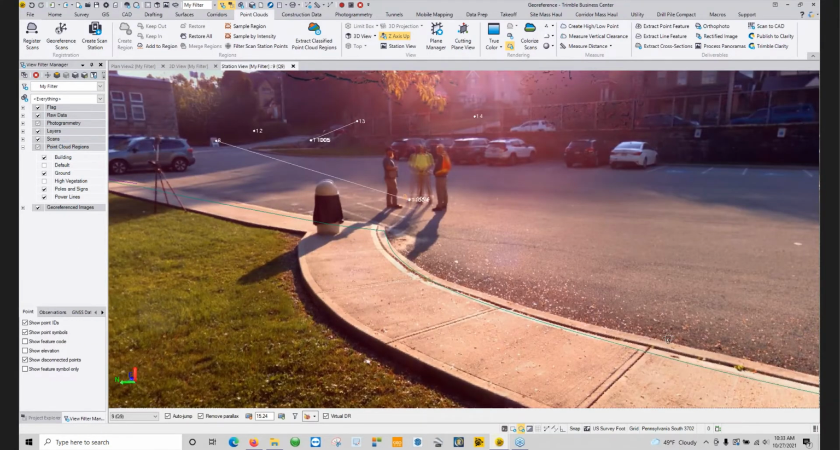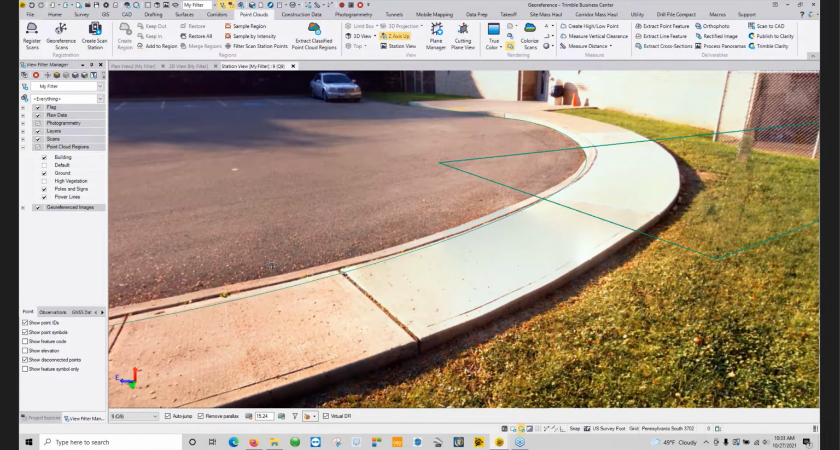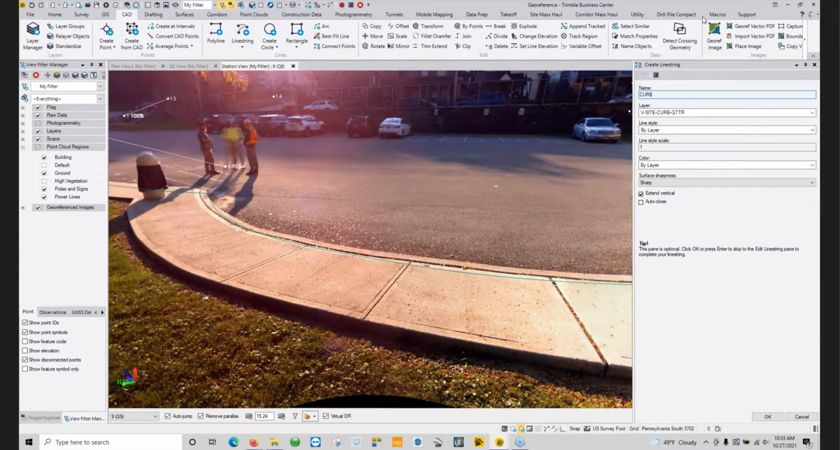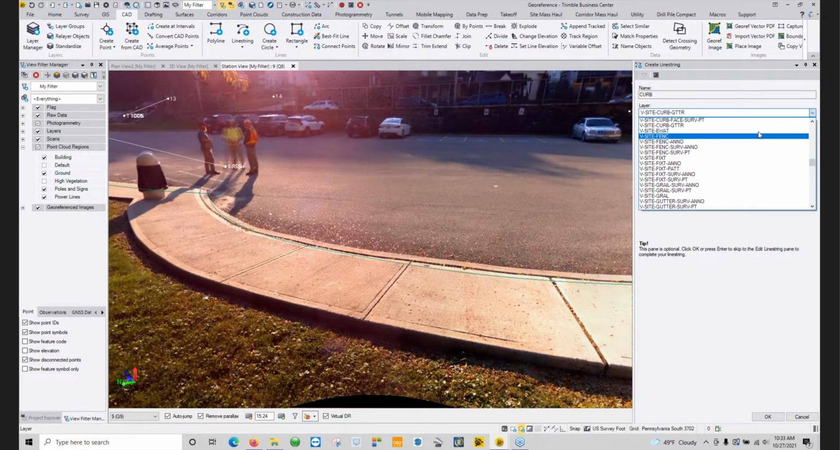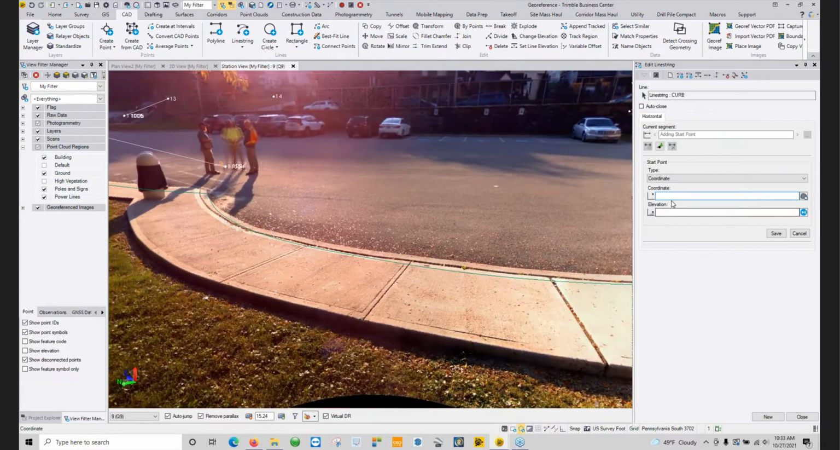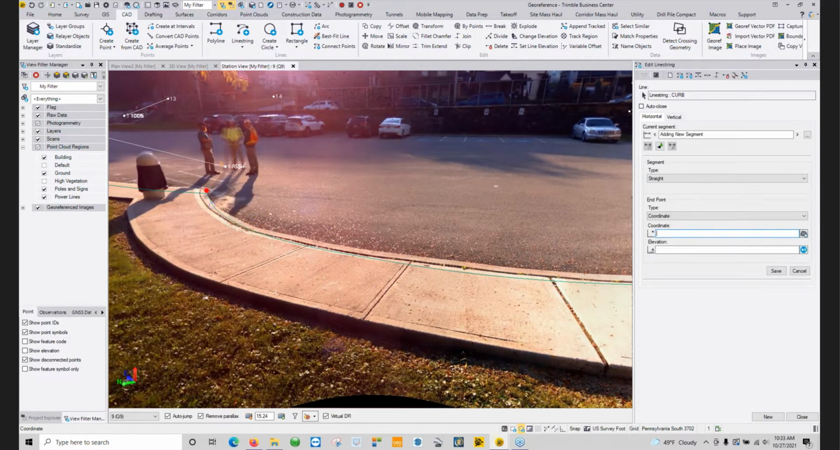I can then see the top of curb here, the back of curb rather, and I can go to my CAD line string command again, changes to my back of curb. And with this virtual DR checked, I can actually click on the screen and give myself my starting point. And just keep working up that edge. So make sure to switch it back.